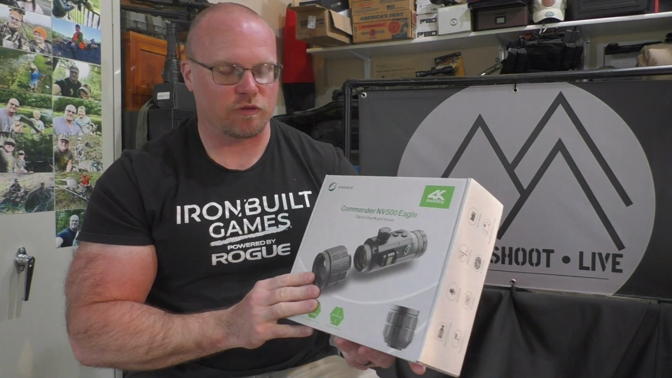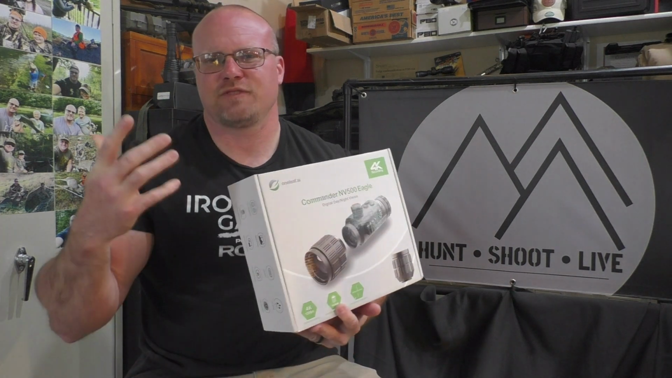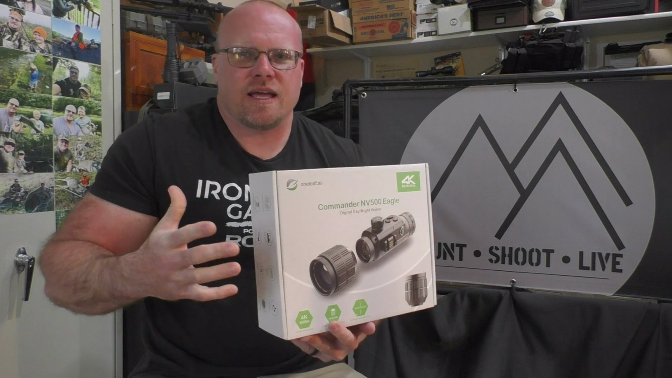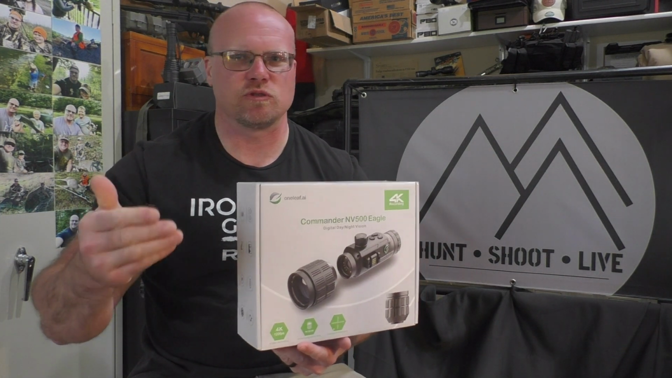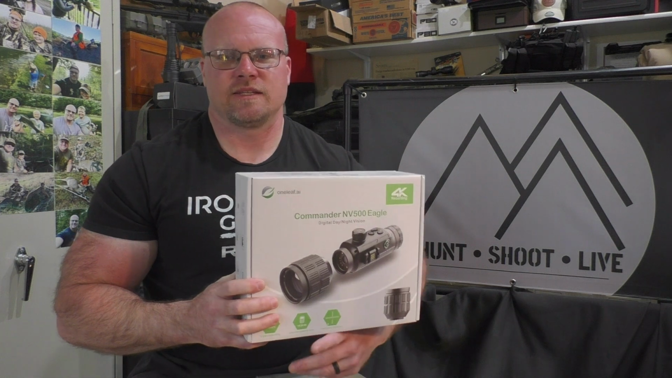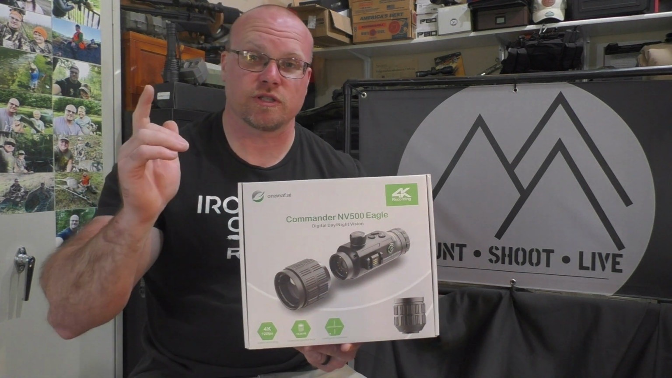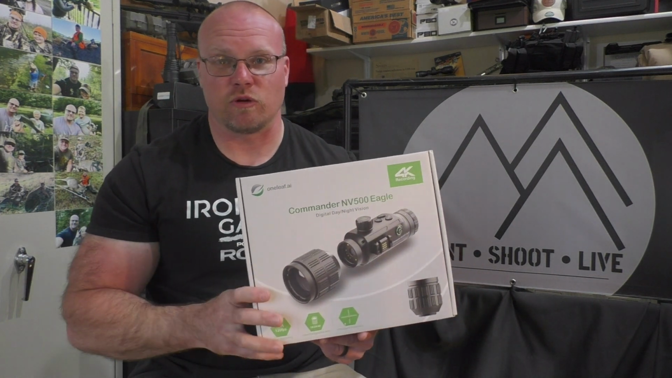First interaction with One Leaf was when they sent me their NV100. That was really my first time using the really inexpensive night vision stuff, and it didn't blow me away. I think if you used it with the scope that they sent it with, it worked decent, but man, skip from the NV100 to the NV400, which I did a review on 6 months ago, a year ago, whatever.